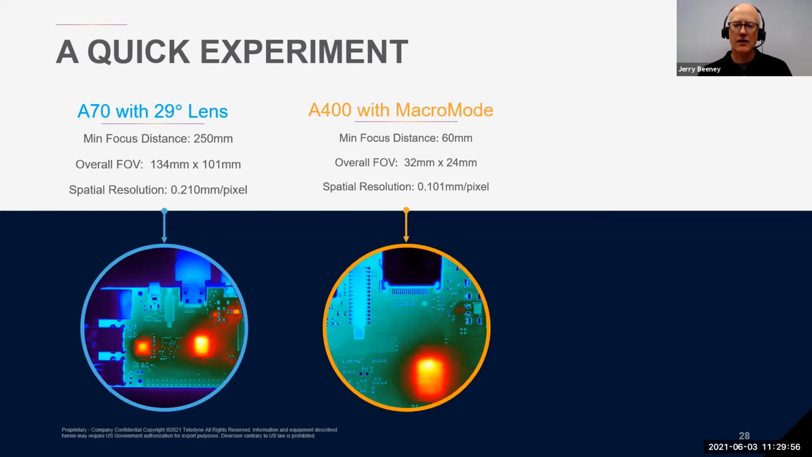And you can see that we can clearly make out those surface mount components. And again, if you divide the overall field of view in both the horizontal and vertical directions by the camera resolution, you'll see that the spatial resolution for this setup is 0.101 millimeter, or 101 micron per pixel.